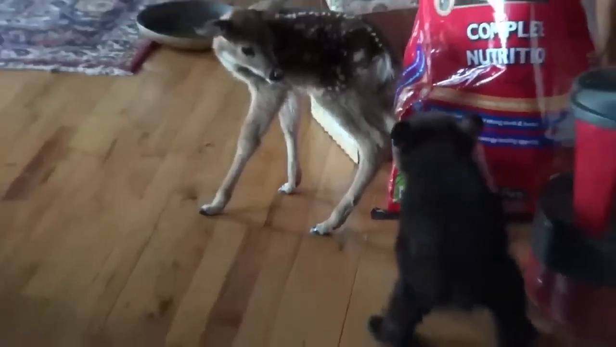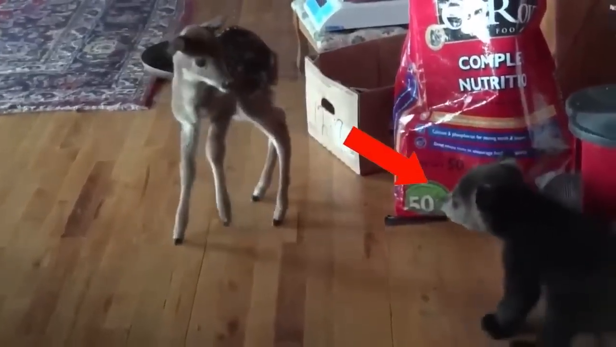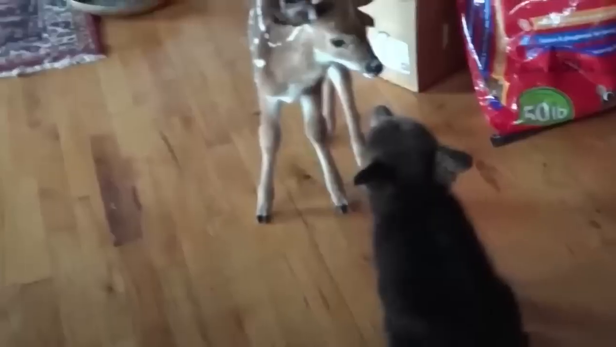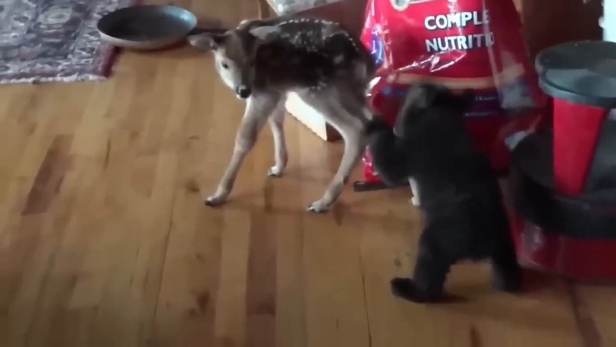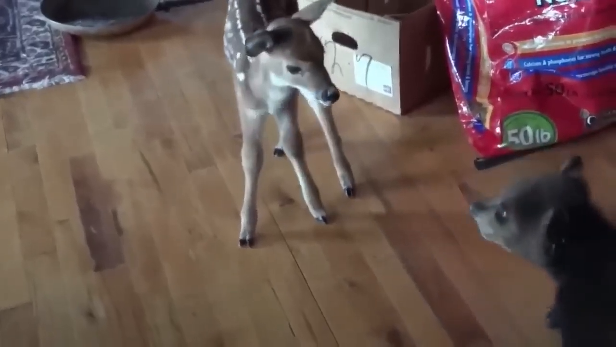So there's this cute bear cub named Boog, and guess what he finds in his living room? A baby deer is just chilling there. At first, Boog is kinda careful, slowly approaching the little deer. But the deer is like, nah, I'm not interested, and ignores Boog's attempts to be buddies. But you know what? Boog doesn't give up. He's patient and keeps trying until he finally wins her over. And then they have this adorable little encounter. Who says animals can't be friends, right?